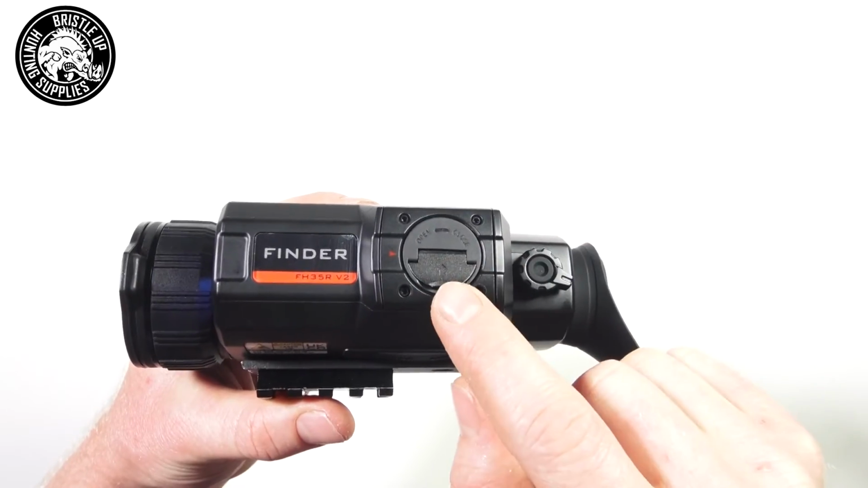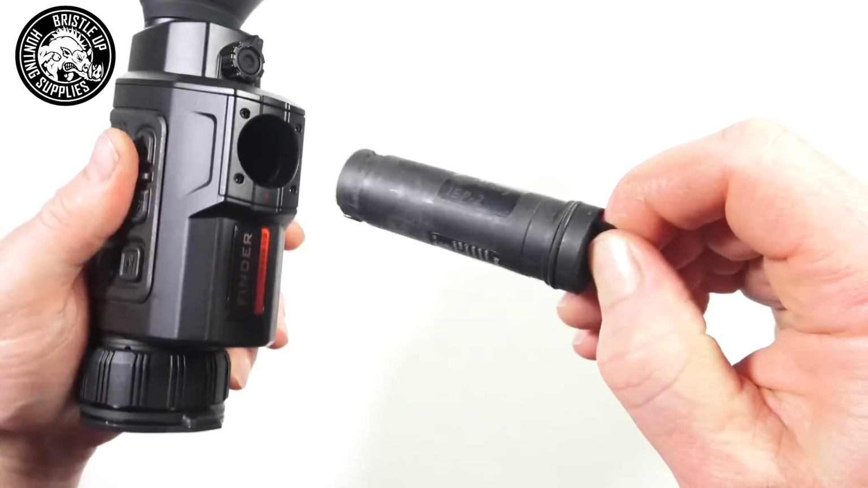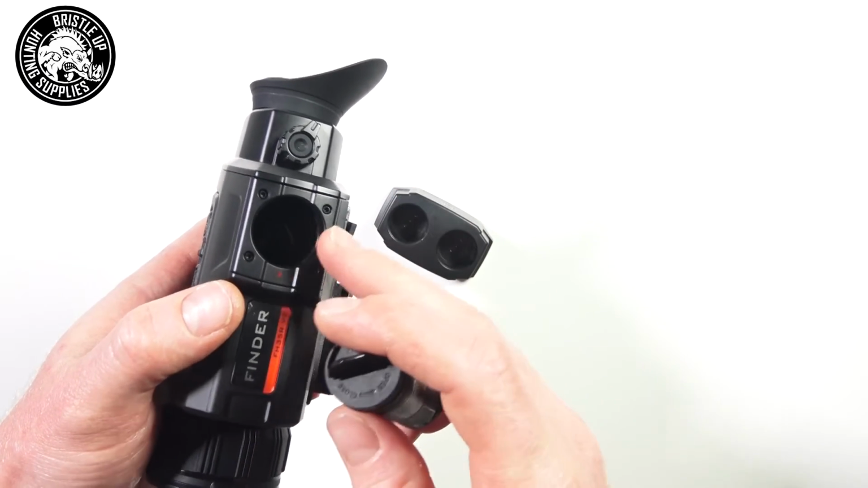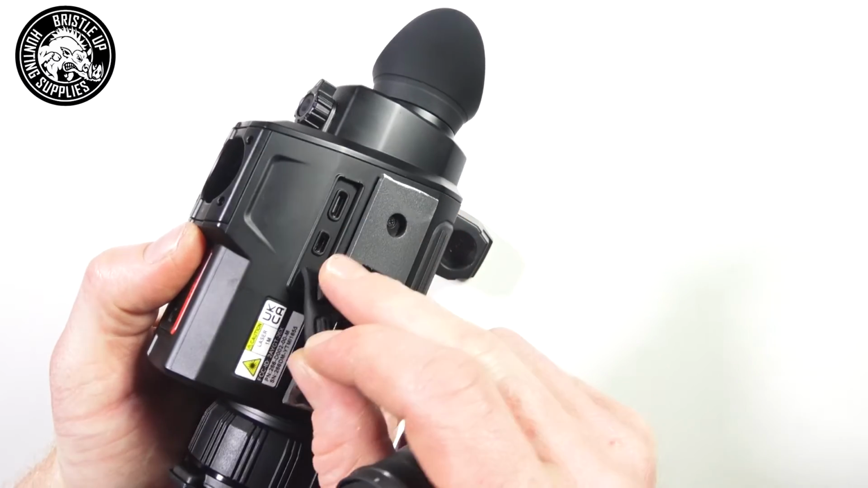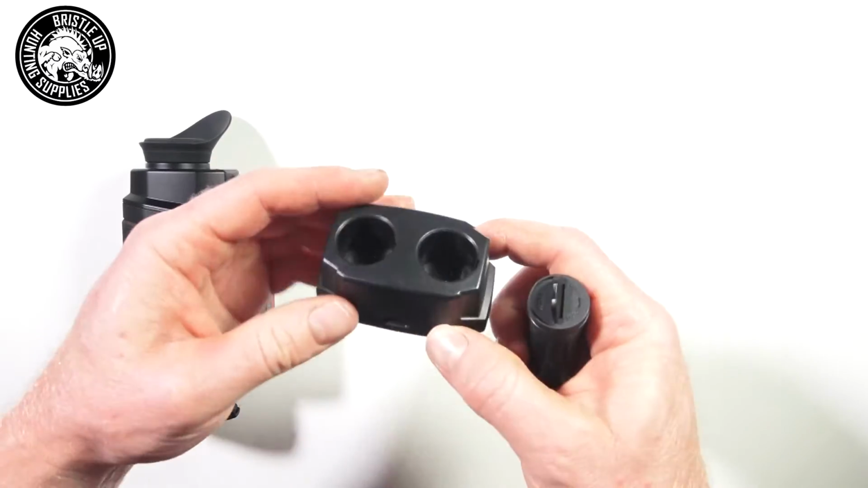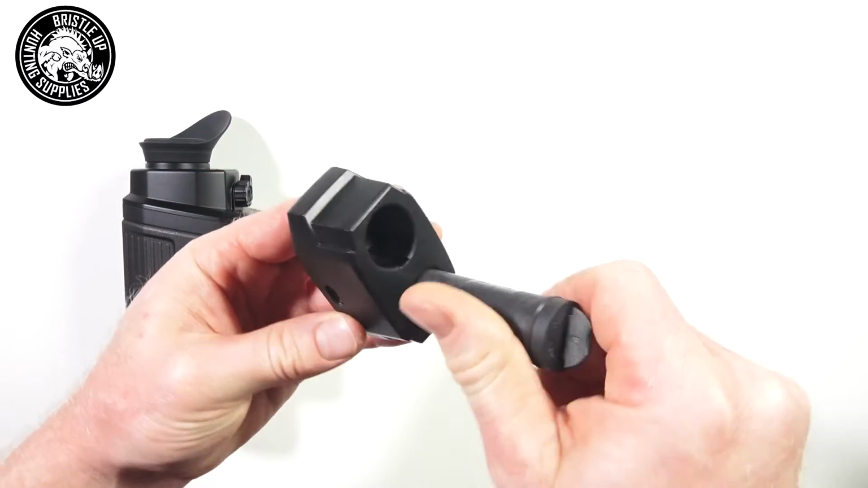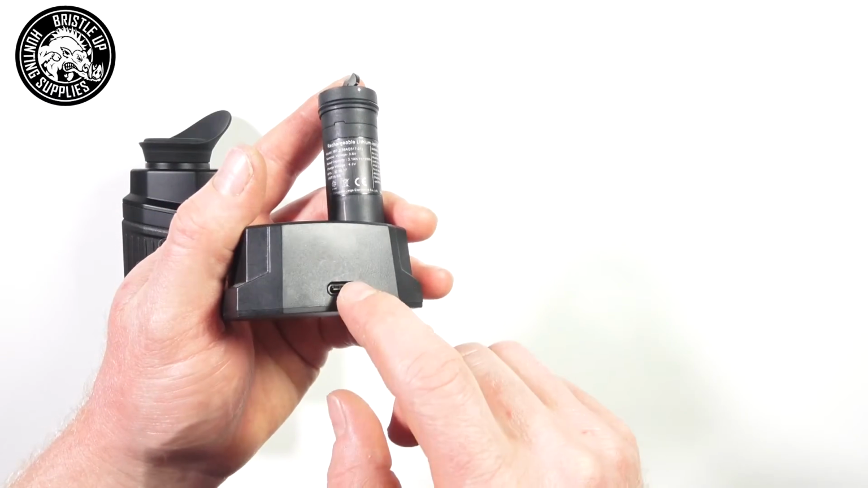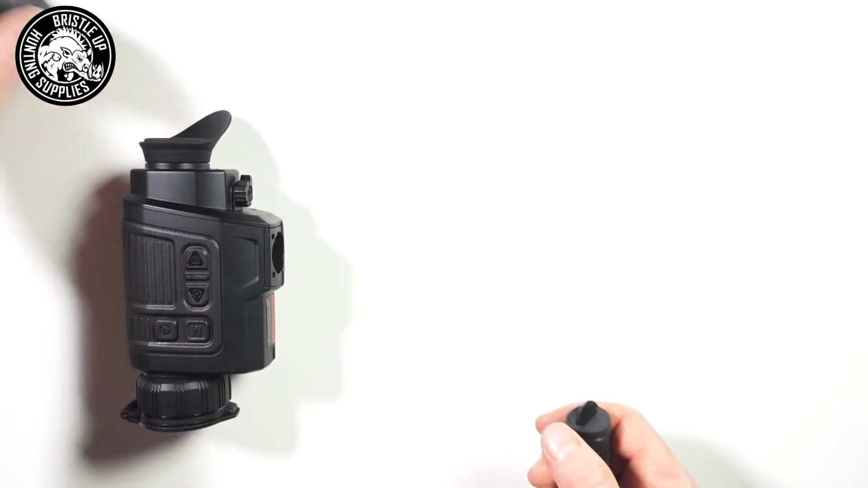And on the side here we have our battery compartment. You pull this little lever up here, so you just turn it and then you can pull it out. Alright, so you can either charge this battery inside the thermal itself using this charging port just here, a USB-C it is, or you can take the batteries out and charge them in the supplied Infiray cradle. It'll slide in like that, and then you have your USB port here to go to a power source to charge it. So you can charge two through the cradle.